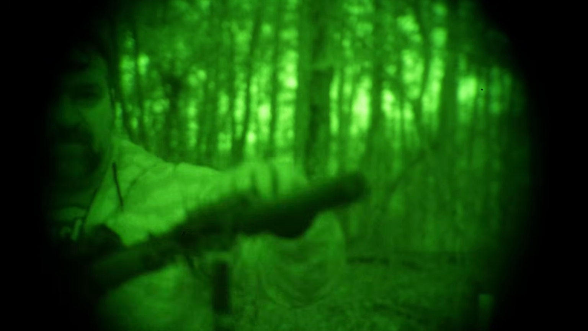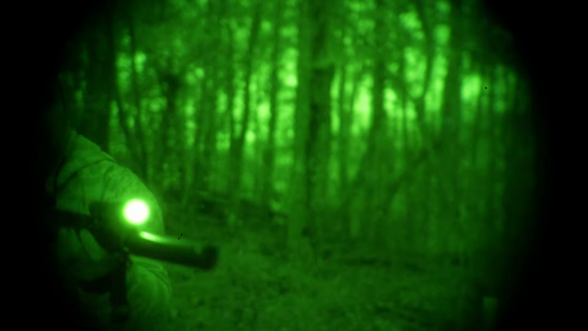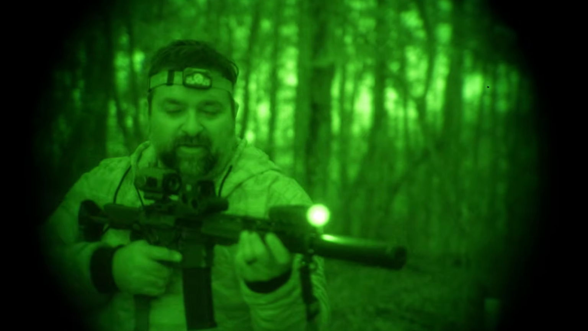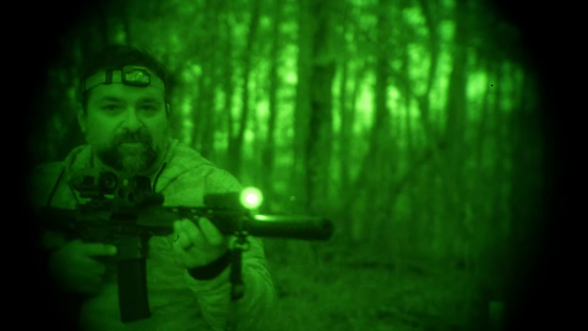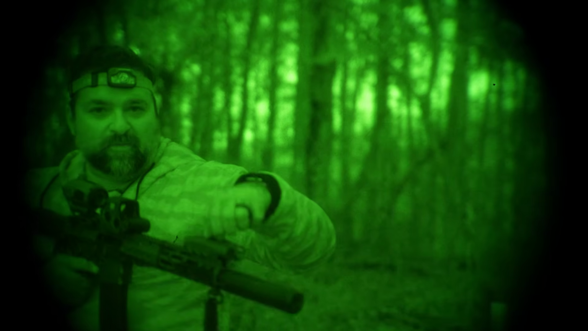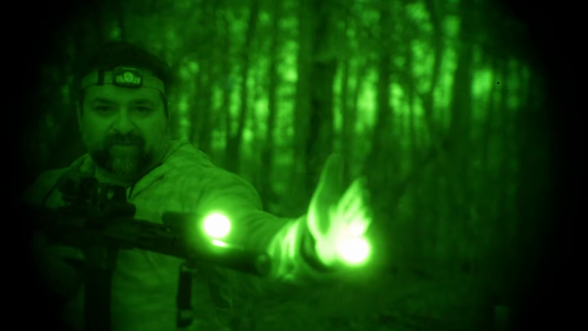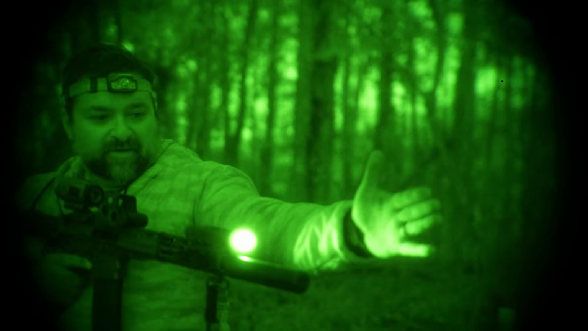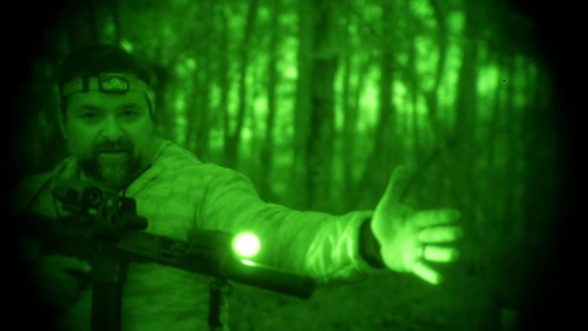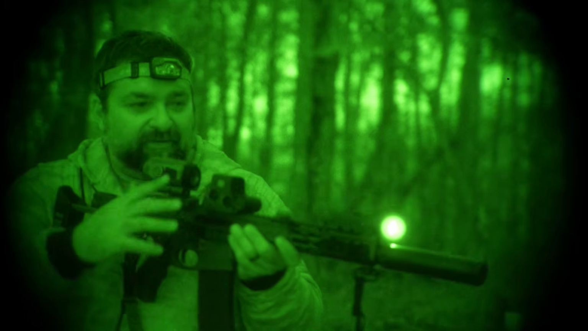Now, I'm going to go in IR mode here. So you guys can see there is a laser coming out. I can see it on the preview screen of my camera, but you can't see it visibly. If I go one more over, I can see it on the camera, but I can't see it with my visible eye. But there's like an emitter right there. Now it's pitch black out here, okay? You can't see anything.